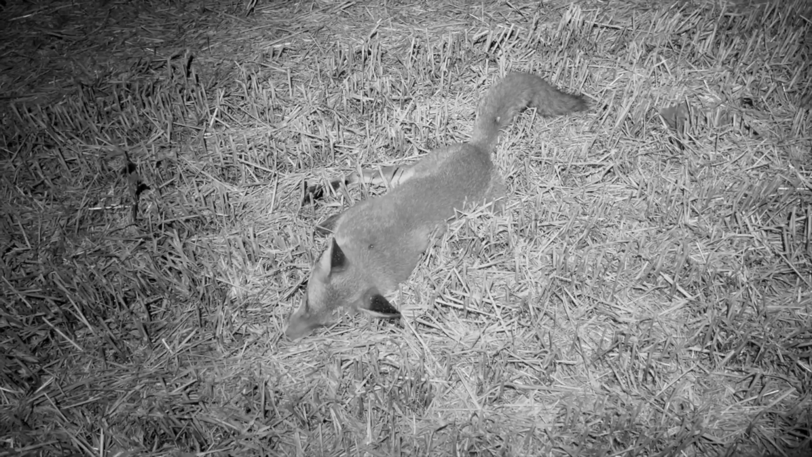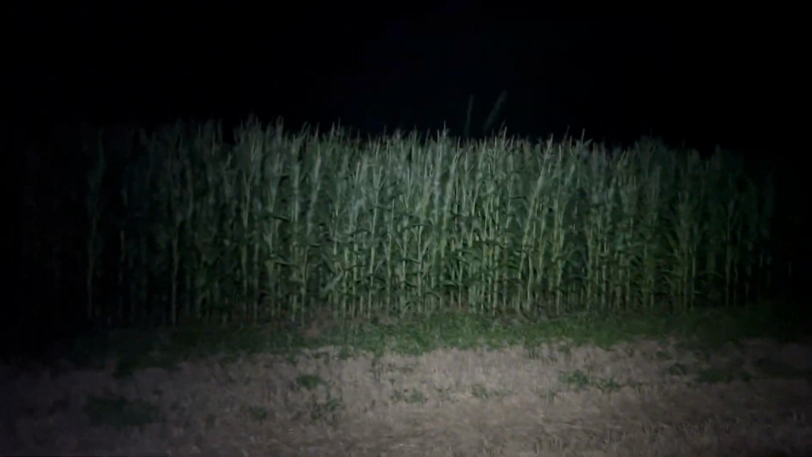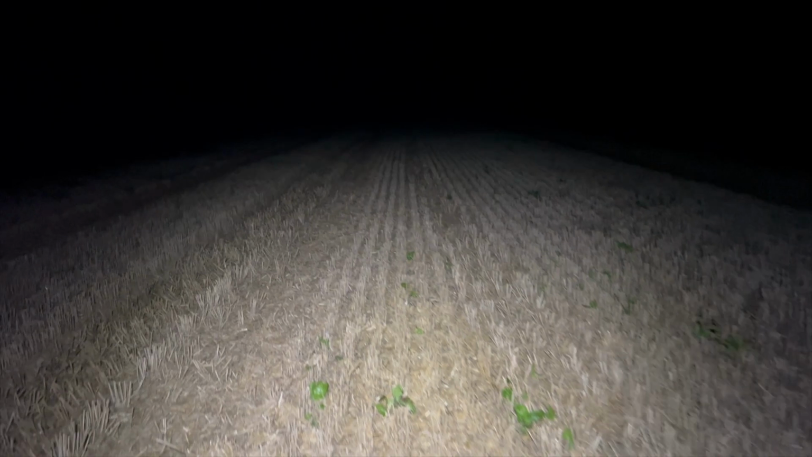Oh, there's the first one. 168 yards. Straight out the maze. Partridge pens over here somewhere. They'll be coming in soon. And the other one. Just a bit further down here. Well, I thought it was a little way down. Turns out it was quite a bit further than I first thought.